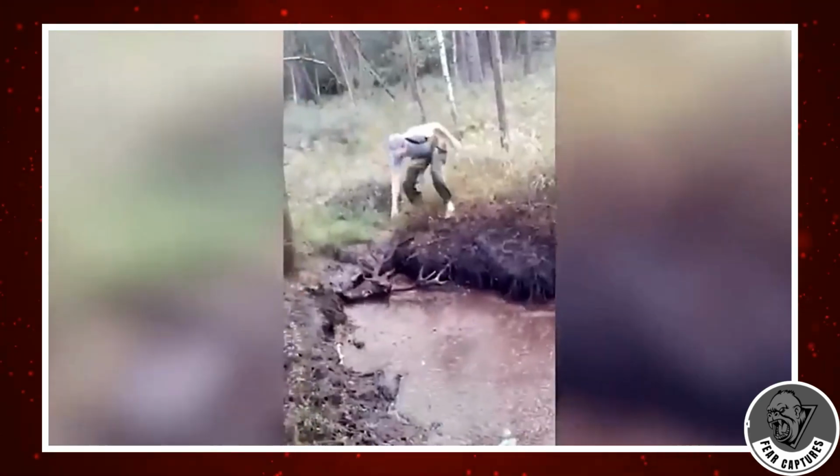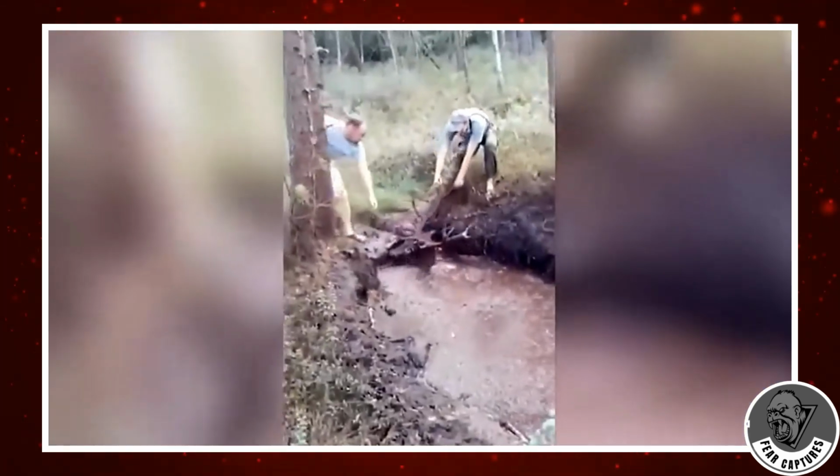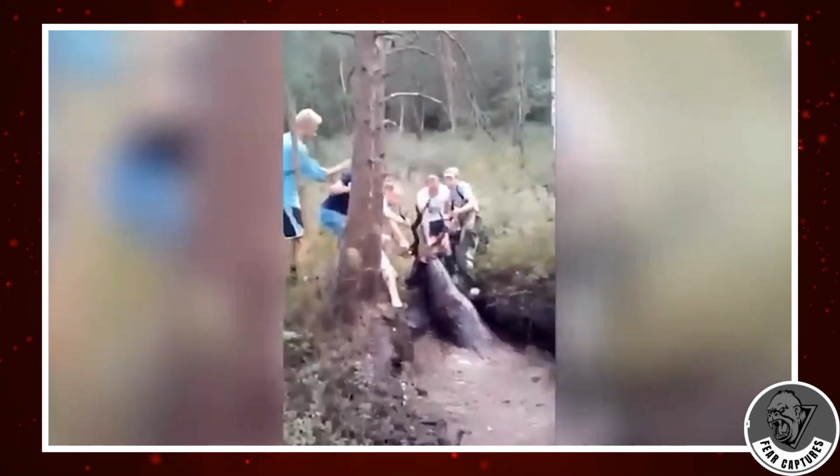Then there's a big elk stuck in a muddy mess, nearly drowning. After hours of struggle, a team of 5 rescuers pulls it to safety. You can see how tired the elk is afterward.